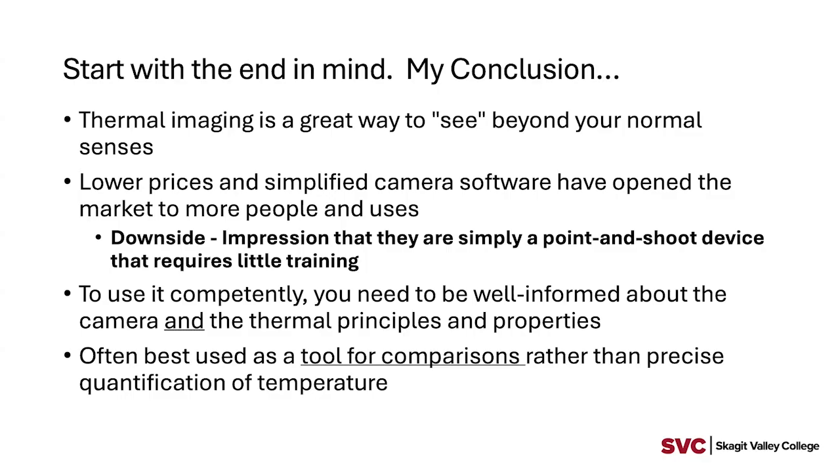All right, so starting with the end in mind, I start with my conclusion slide a little bit. Thermal imaging and thermal cameras are a great way to see beyond your normal senses. I've been in the industry many, many years, and I remember early in my career trying to work on a windlass problem, and ran the windlass for a while, and then stuck my hands where the cables are connected just to see if they were loose or anything like that.